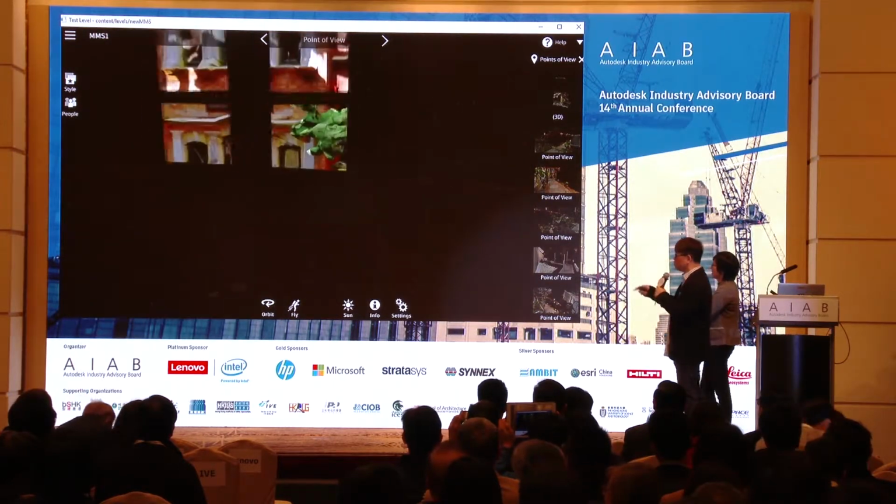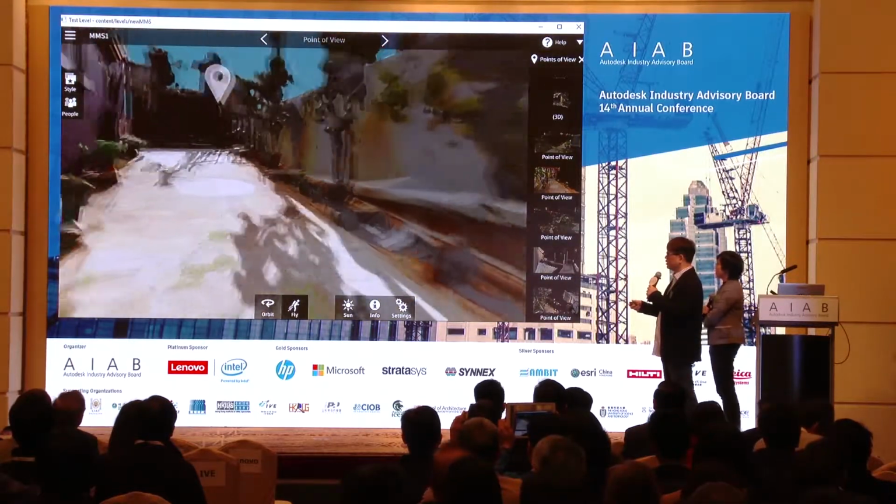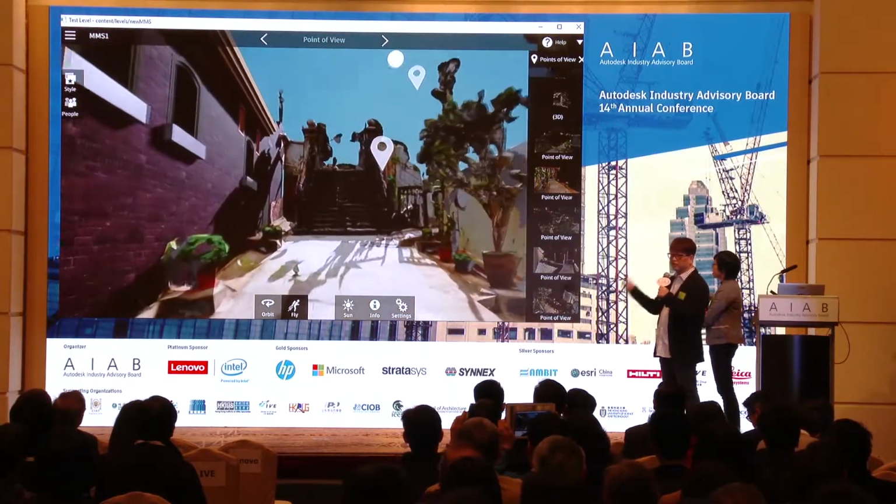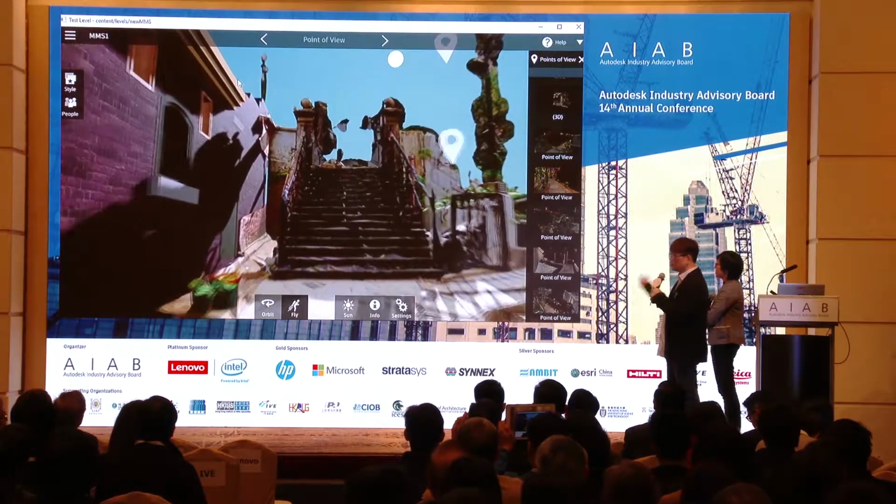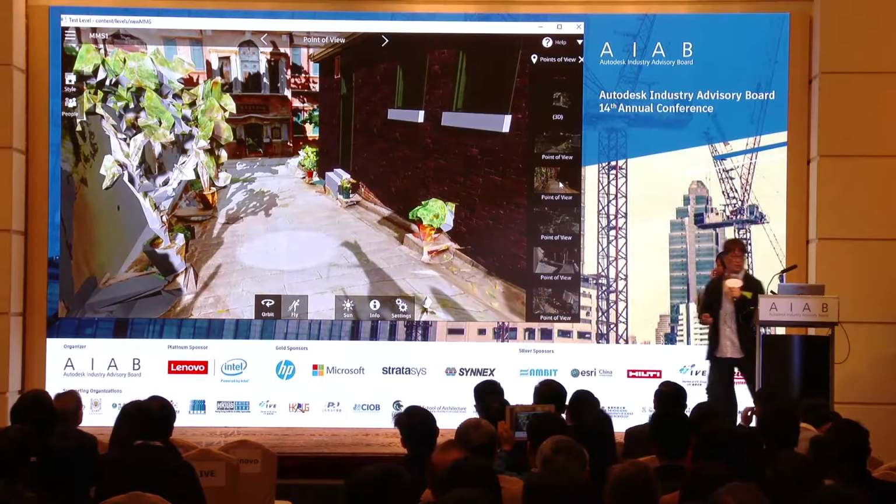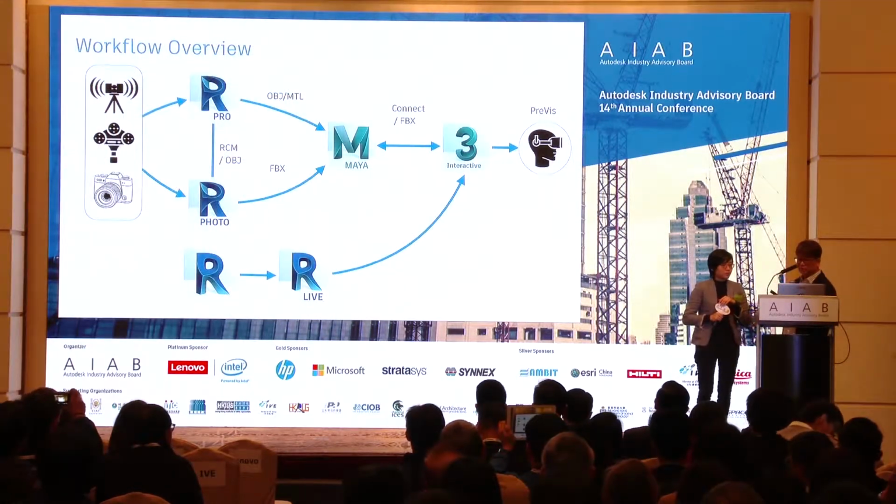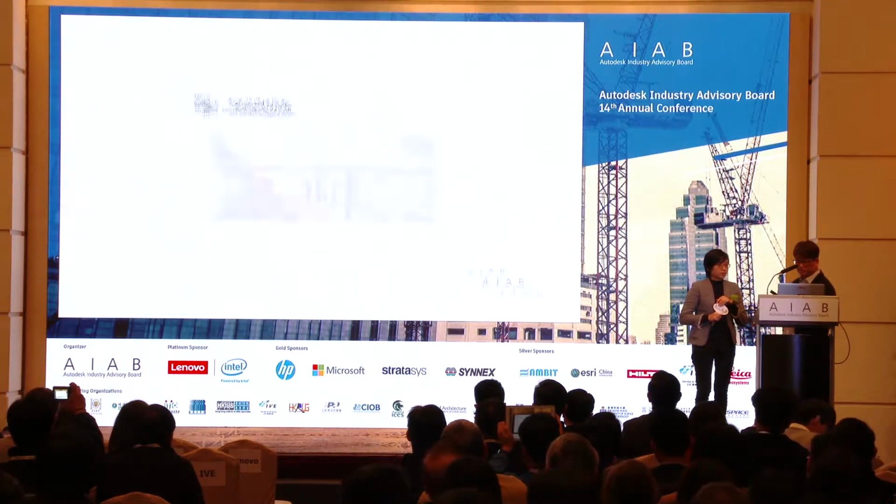If you use a VR, you can walk around and teleport yourself if the area is very big. You can go to areas you have never seen before. And this is one-to-one scale for the human factors. All right, this is the demo and the workflow of the whole thing.